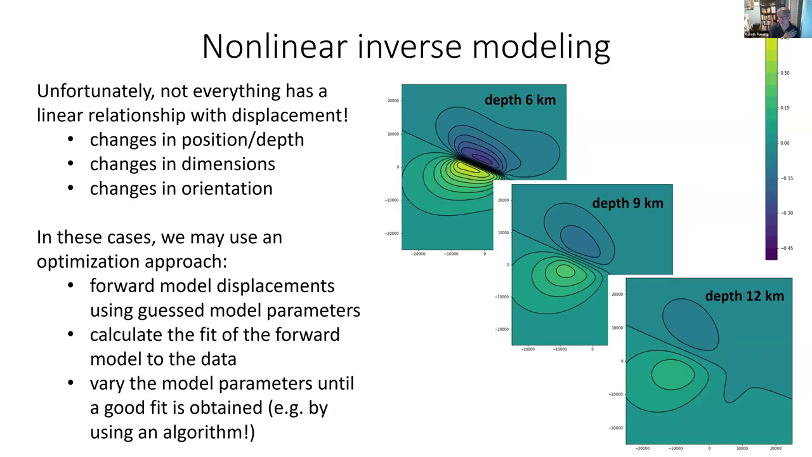Unfortunately, many models are not linear. If you want to model something like an earthquake and you don't know a priori what the fault geometry is, then you have to solve for all those things, like the length of the fault, the depth of the fault, the dip of the fault, and the orientation of the fault. All those things, and the position also. All those things are nonlinear parameters, which is to say they don't have a simple relationship.